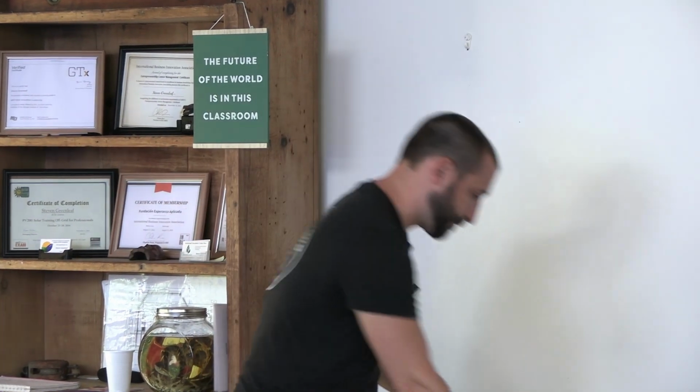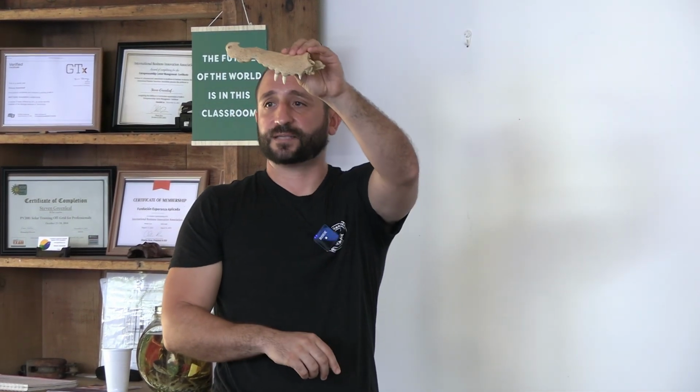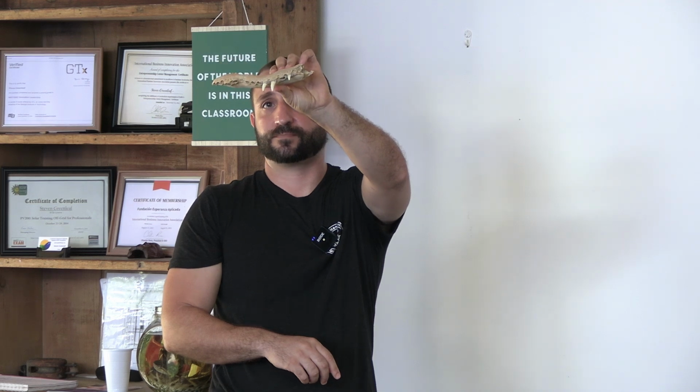I worked along the Tempisque River, and there were a lot of crocodile nests, and this is already hatched crocodile eggshell. In that sugarcane plantation, I just found this half of a crocodile head, which is awesome.